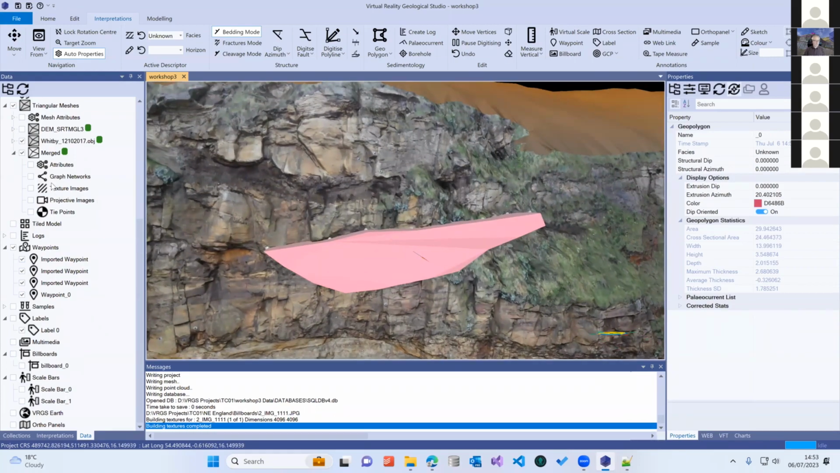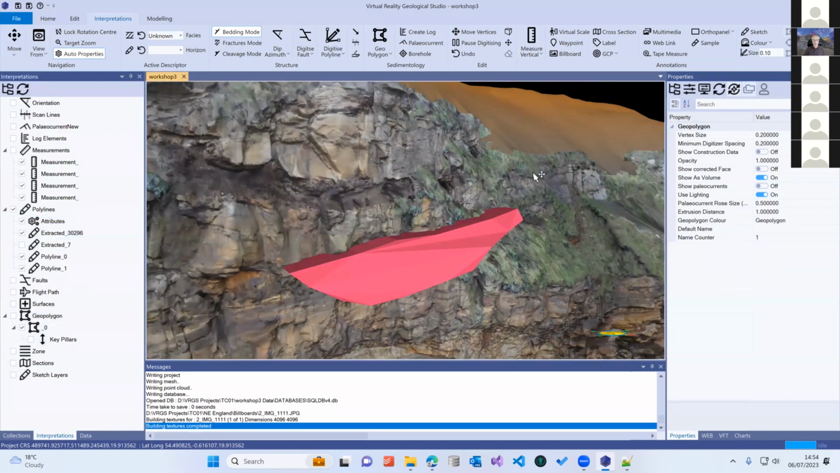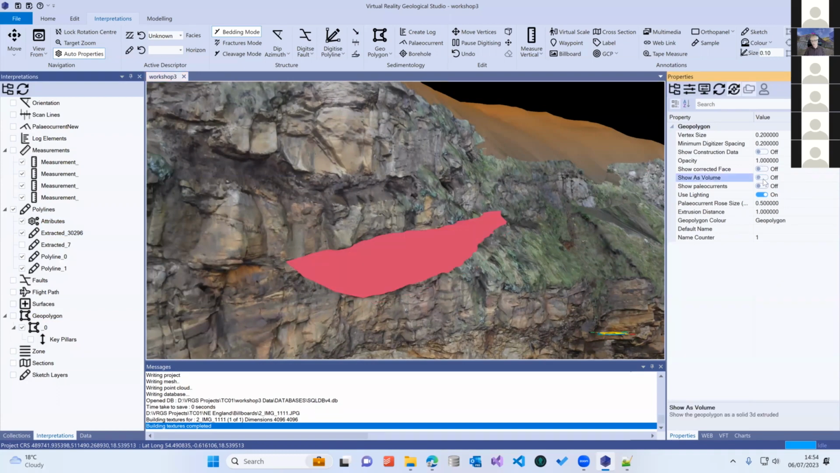And we have some different display styles on this as well. Let's go to interpretations, and it is in geopolygon. At the moment, it's showing as a 3D body. I can switch off, show as volume, and we can then go to opacity here and change it to say 0.5.